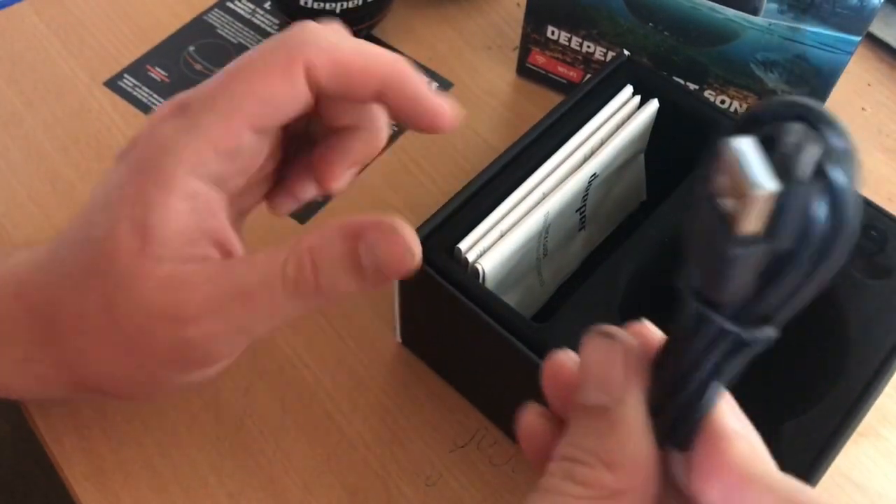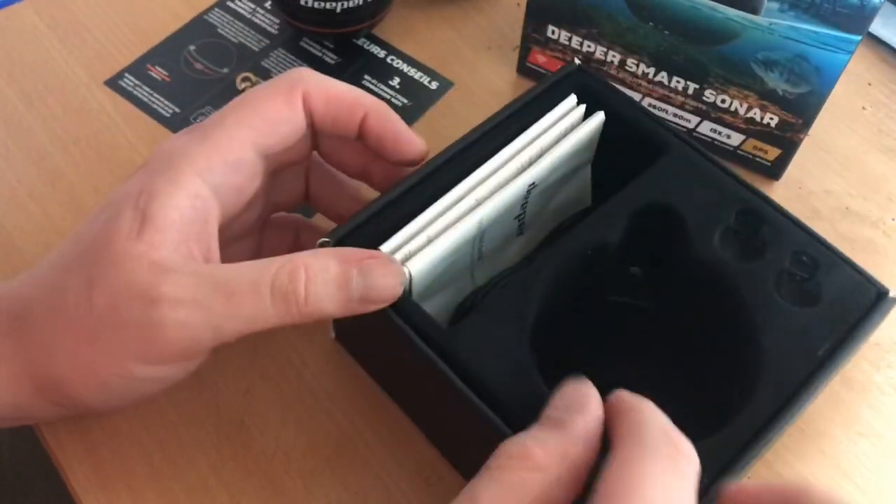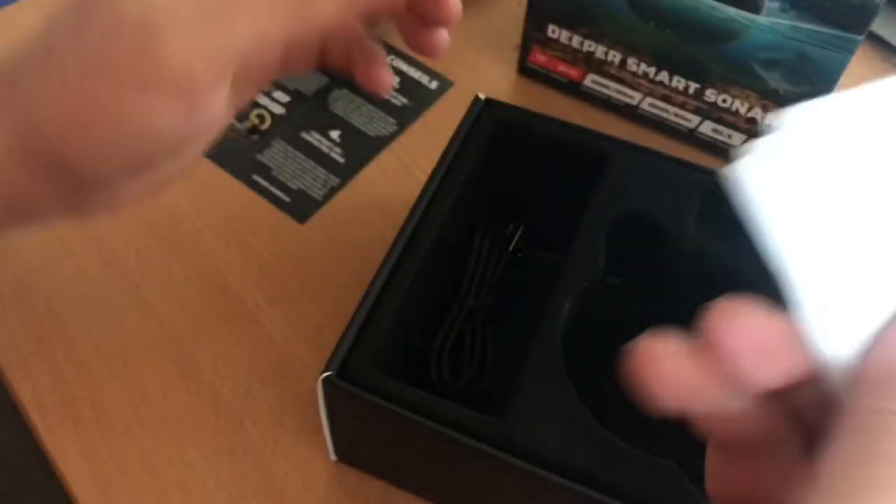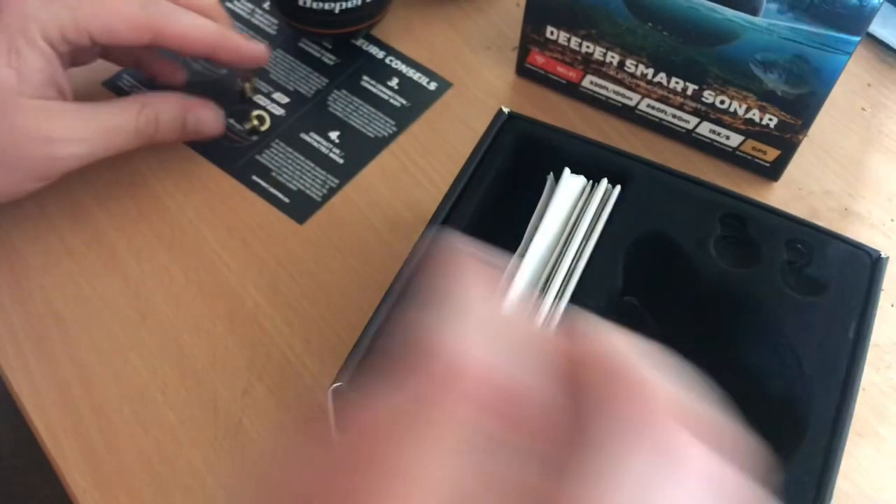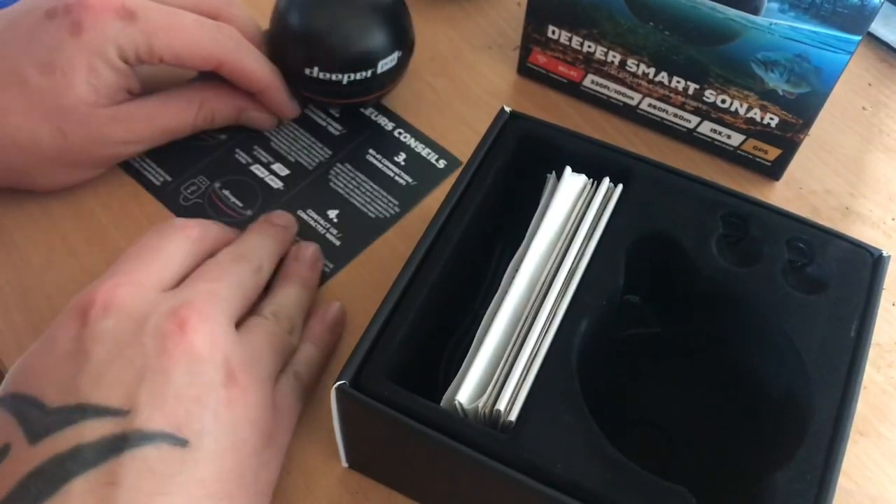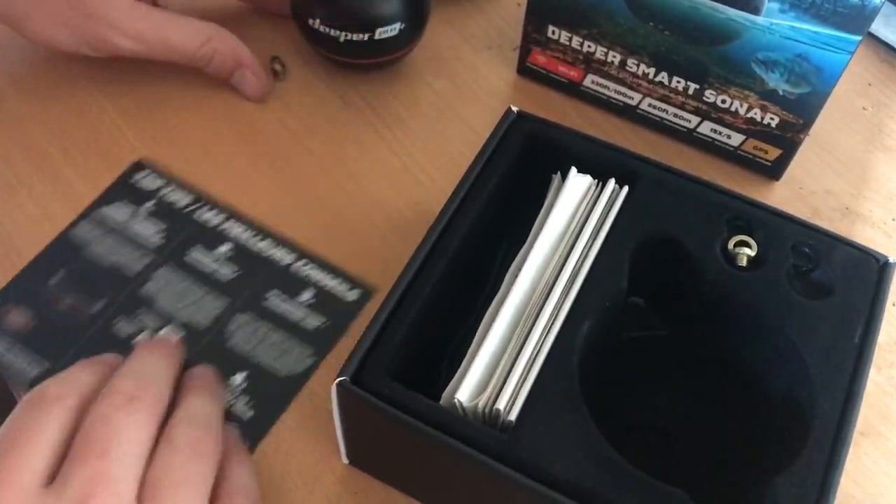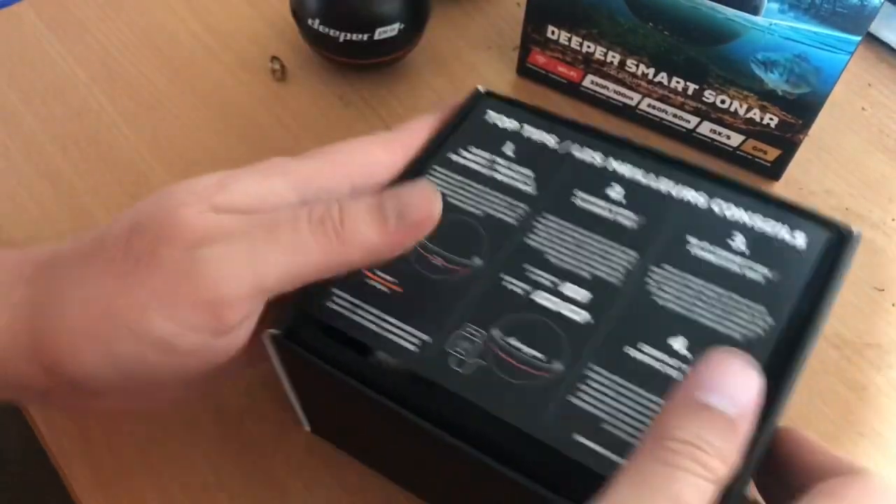I'm not going to bother getting that out because it's only a micro USB. I've got millions and millions of them, and if I get another one out I'm going to have one more to the box. And I think that's it in there. Yeah, that's your instructions. But we don't need them, as we've had one before, so it's going to be very similar, if not the same.